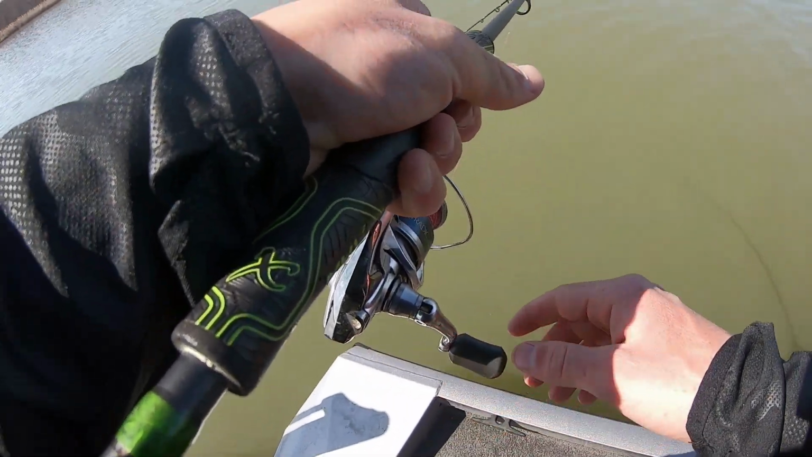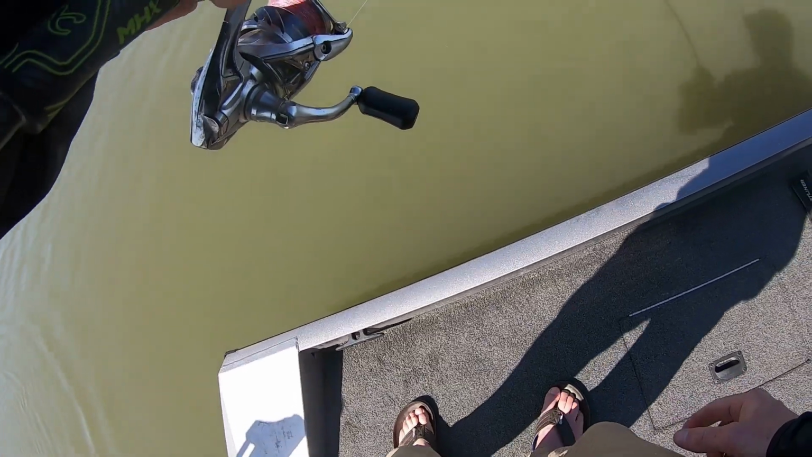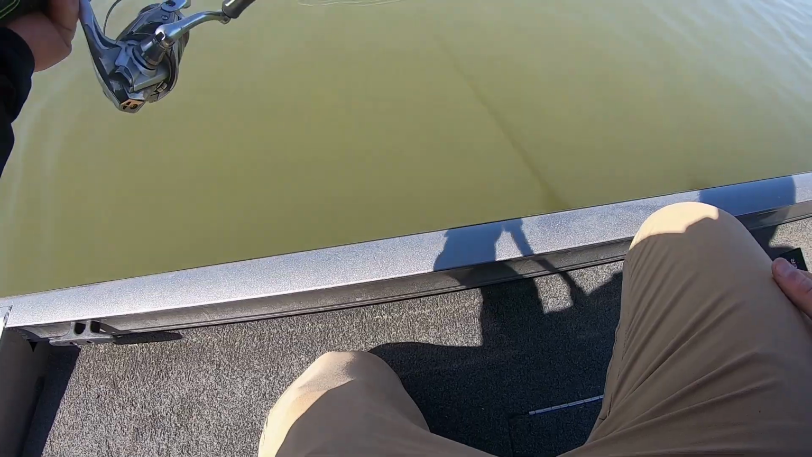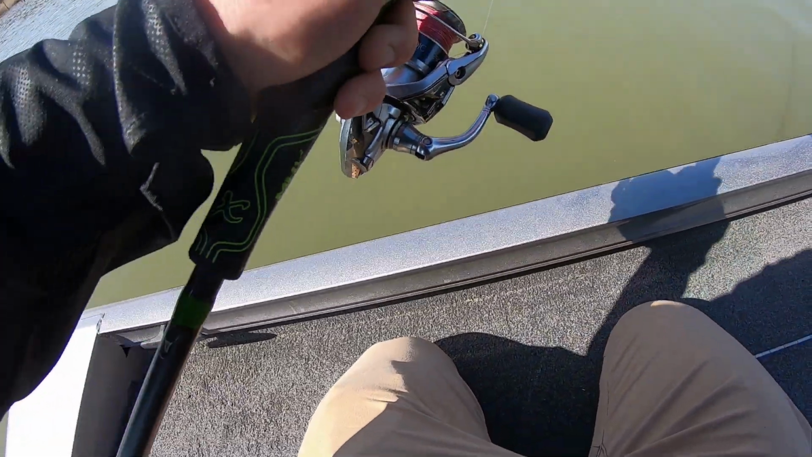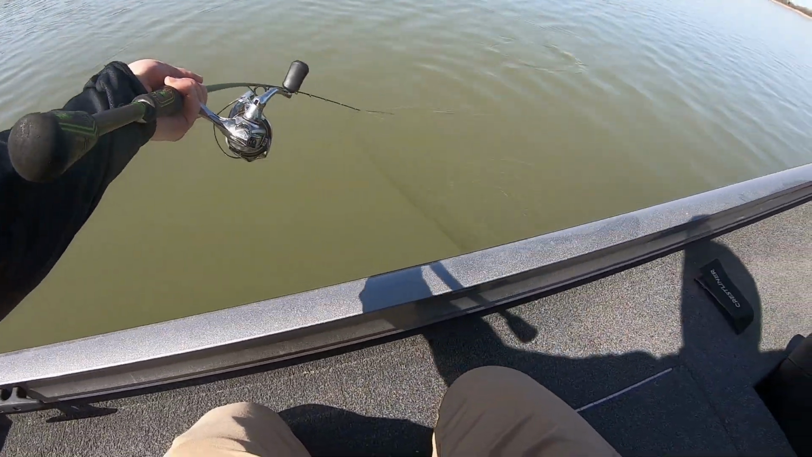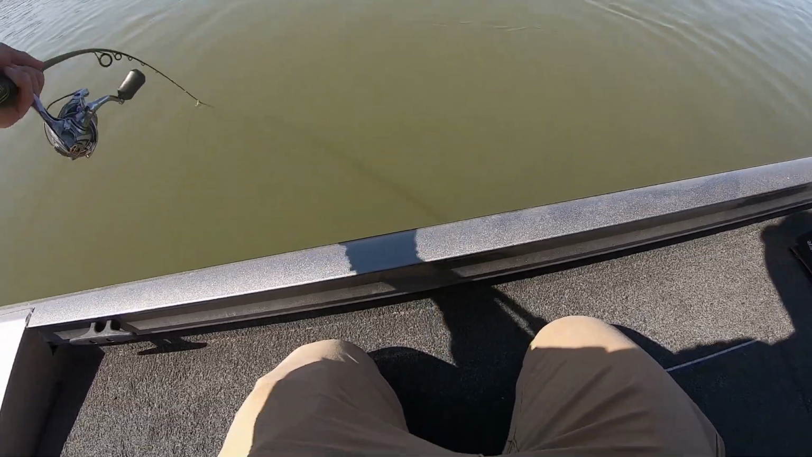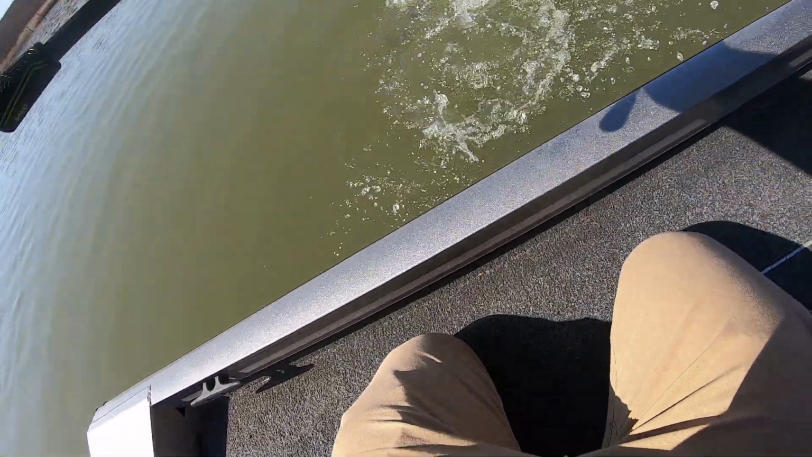It's crazy. You just make a tiny, tiny little change and everything just clicks. Wow, that is a big one. It's way bigger than the biggest we've caught today. That's a big, big fish. Oh, yep. This is the fish we came out for. Oh my God.